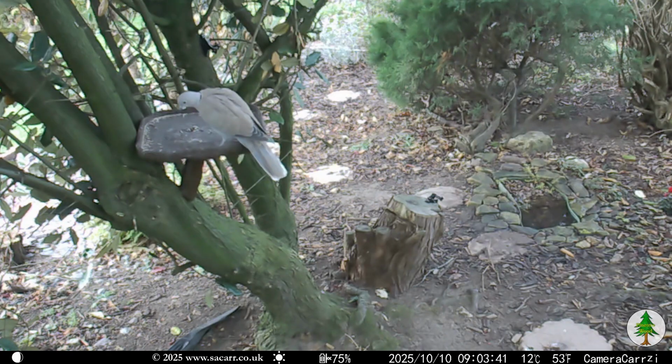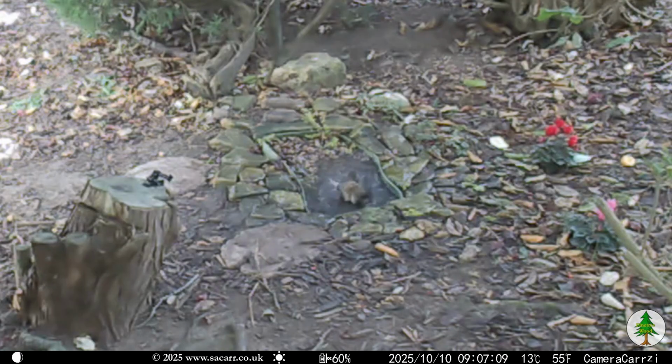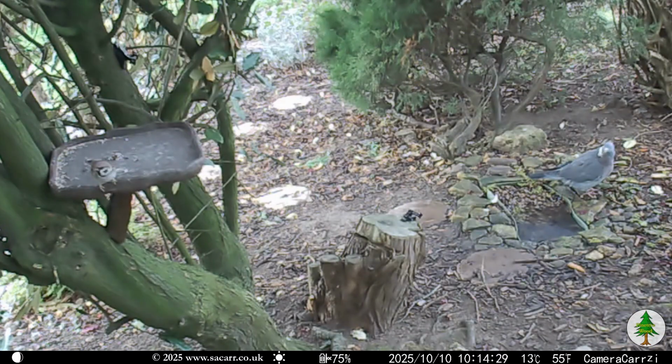By 9 AM, the bird table and pond were busy, starting with a ring-necked dove. I think it's a female blackbird getting washed in the pond too. Back on the bird table, there's a tree sparrow.